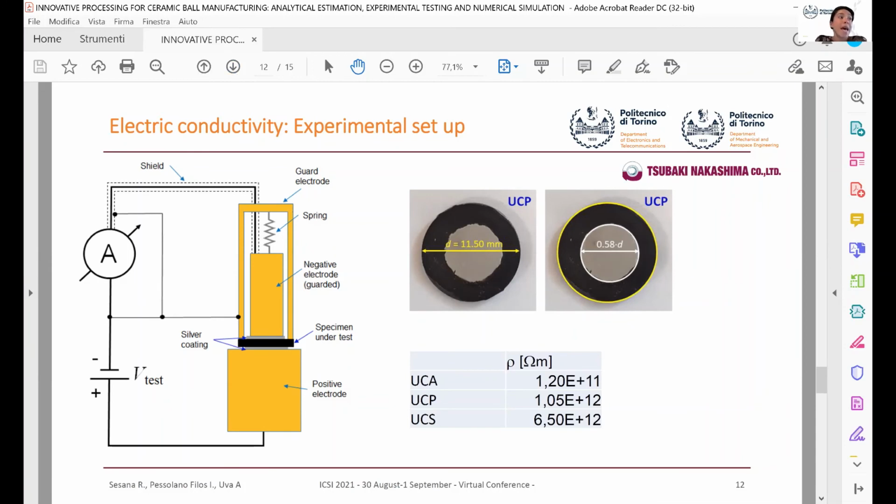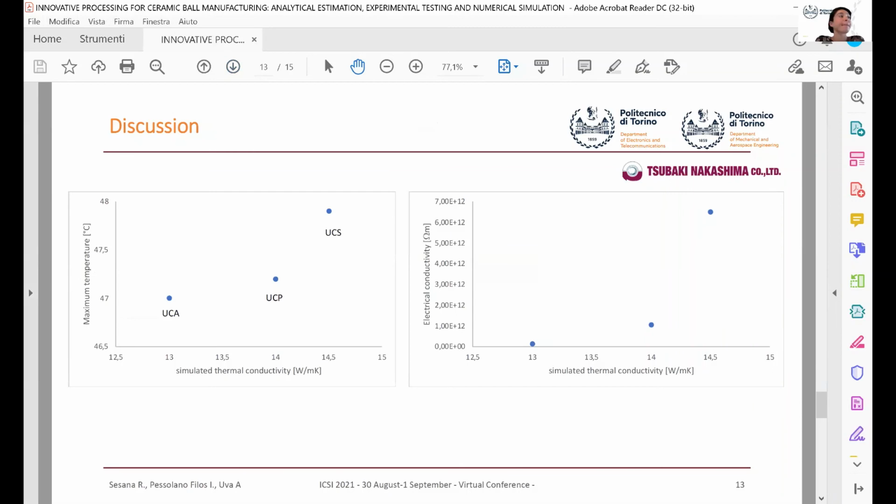Sample UCS exhibits the highest resistivity, while sample UCA is the one with the lowest resistivity. As we said at the beginning, one of the goals was trying to correlate the thermal and the electrical parameters. In detail, in the left graph, the maximum temperature over the simulated thermal conductivity is reported, while in the right graph, the electrical conductivity over the simulated thermal conductivity. In both cases, we found an apparent correlation.